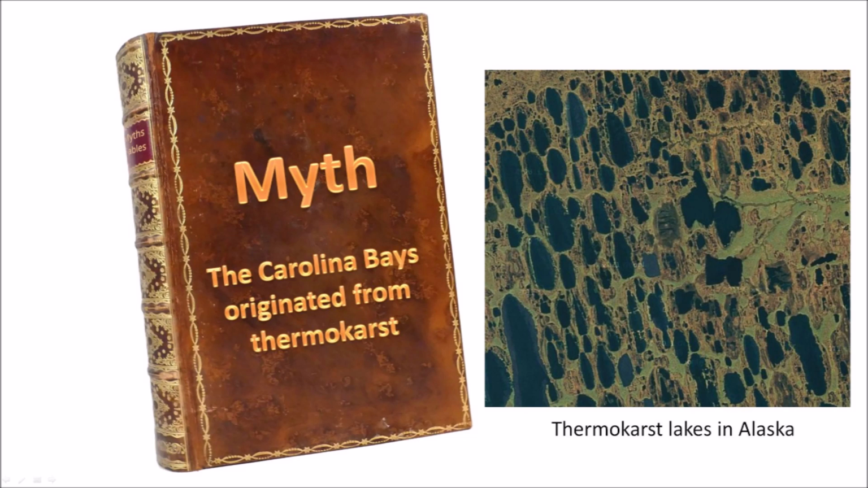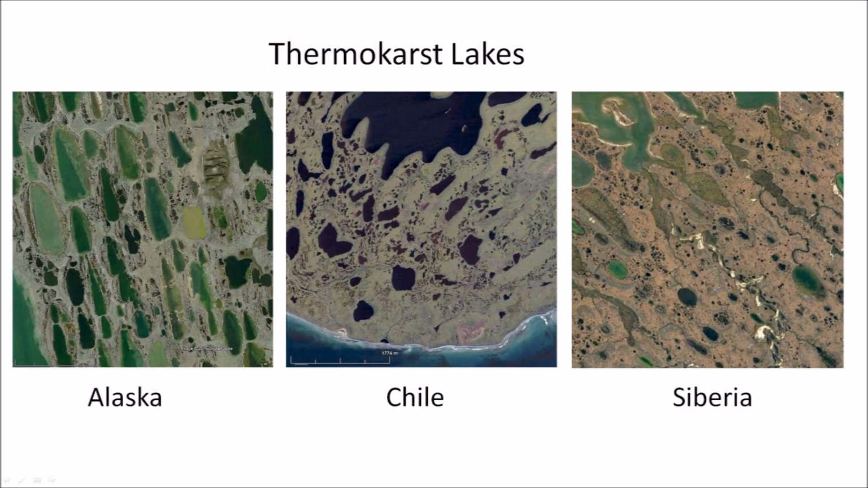The Carolina Bays originated from Thermokarst. Thermokarst lakes are found in regions that have permafrost, which is a thick layer of soil that remains frozen throughout the year and occurs mainly in polar regions. Thermokarst lakes are usually aligned toward lower terrain as water makes its way toward the ocean.